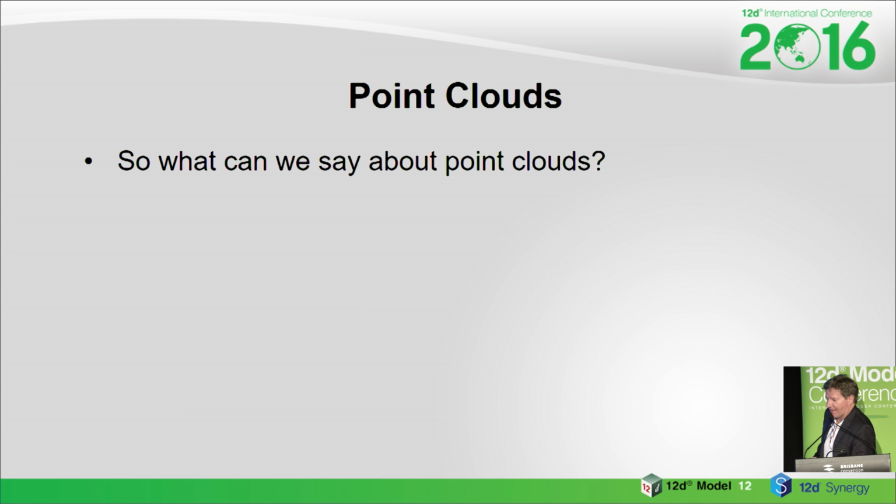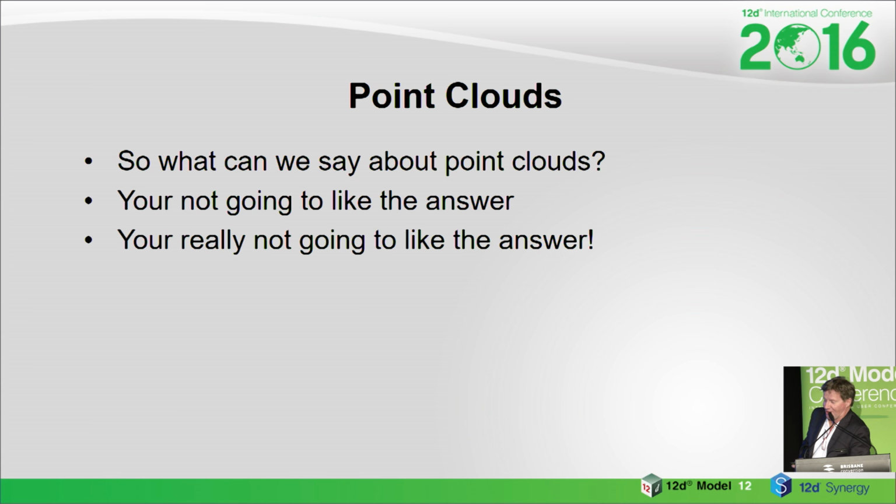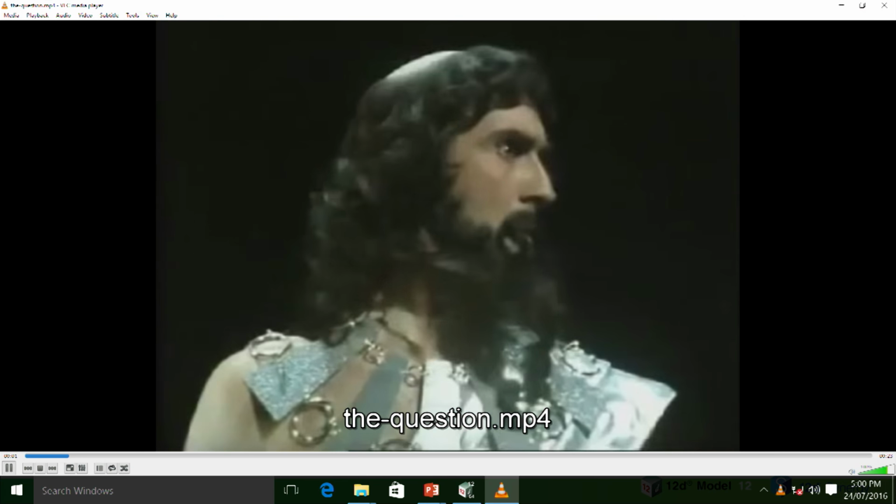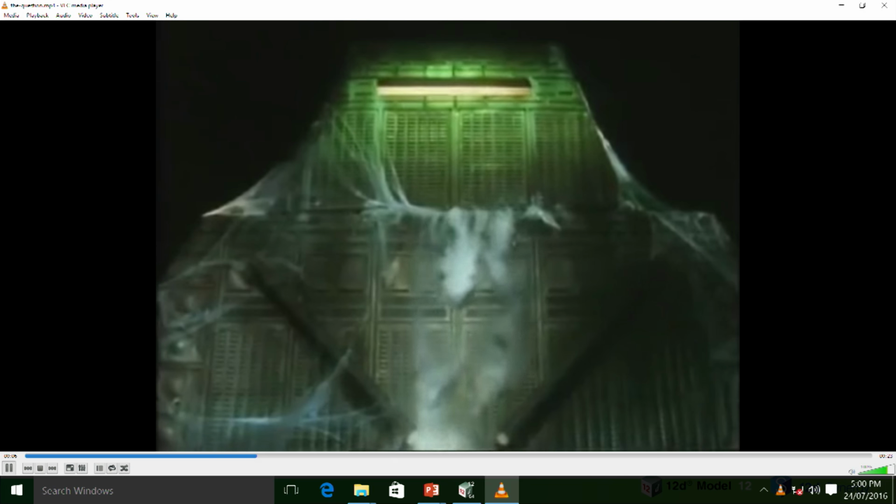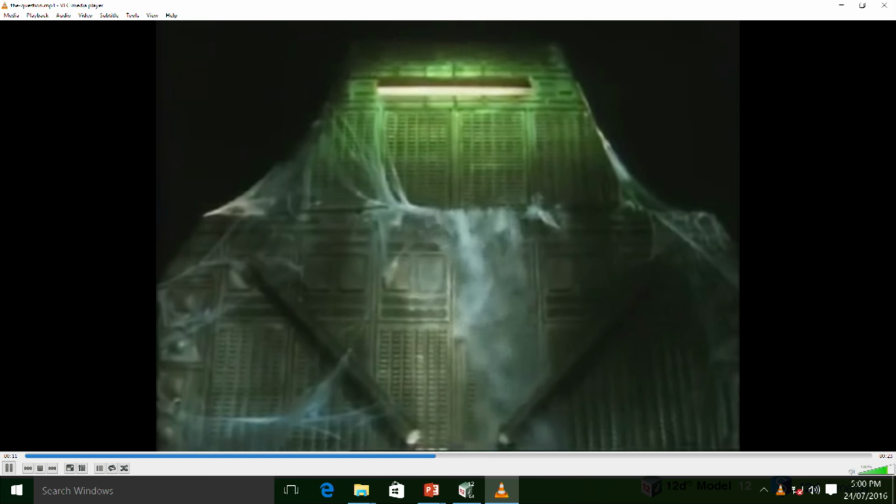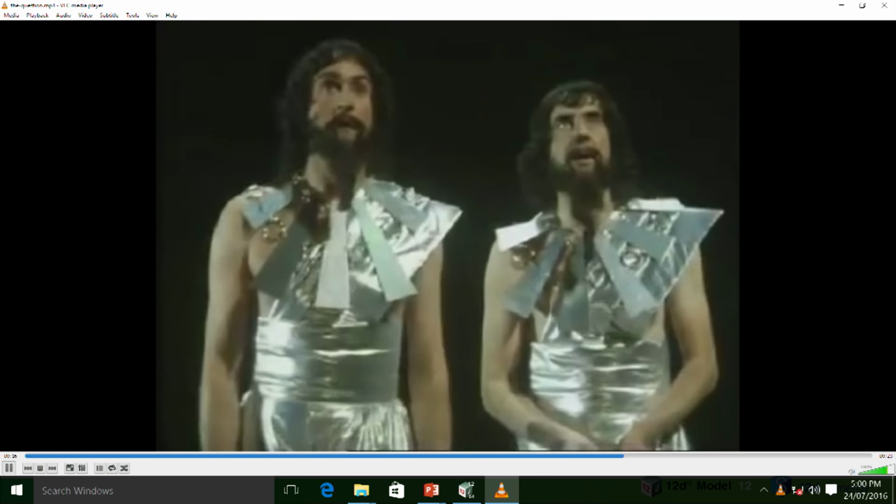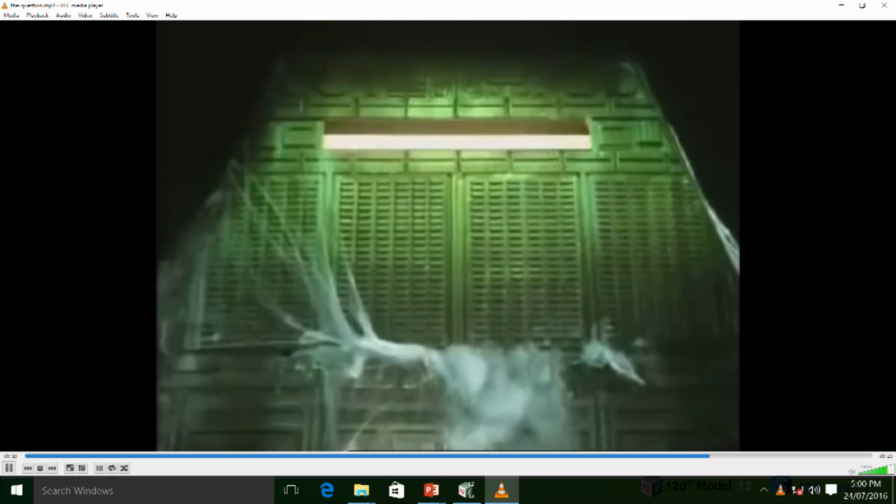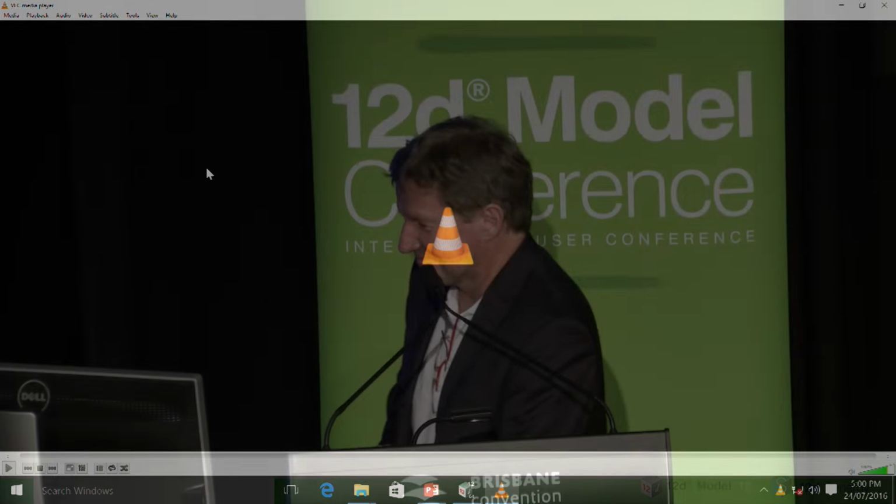So what can we say about point clouds? Sorry, you're not going to like the answer. You're really not going to like it. The answer to the great question of life, the universe, and everything is 42. Honestly, every time I see that now, I think of point clouds.